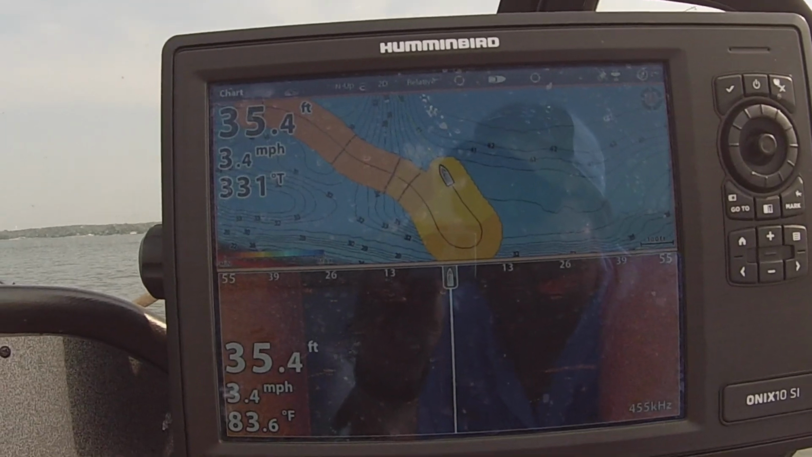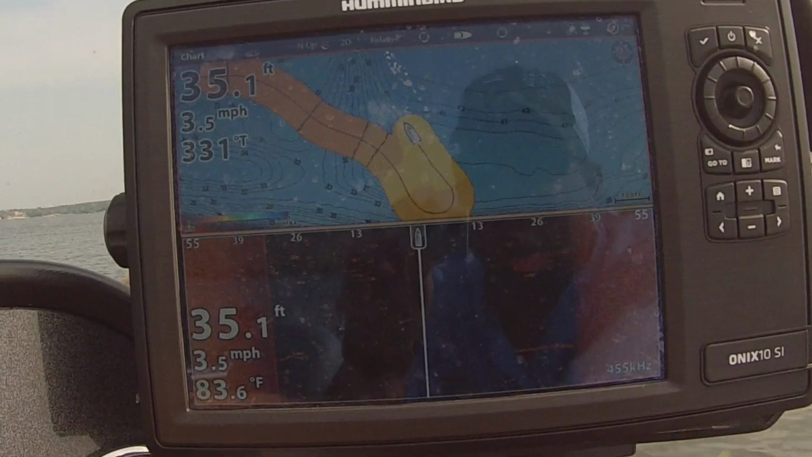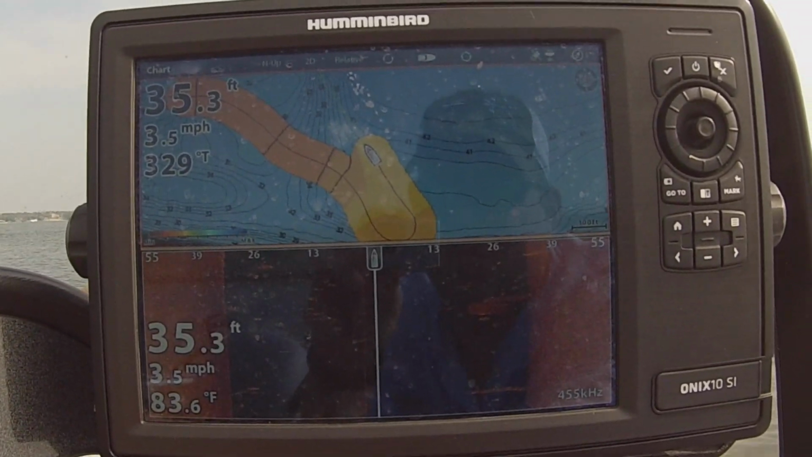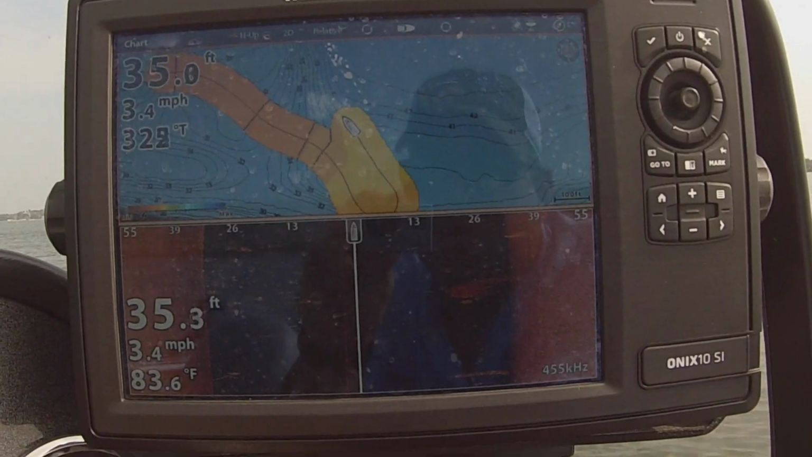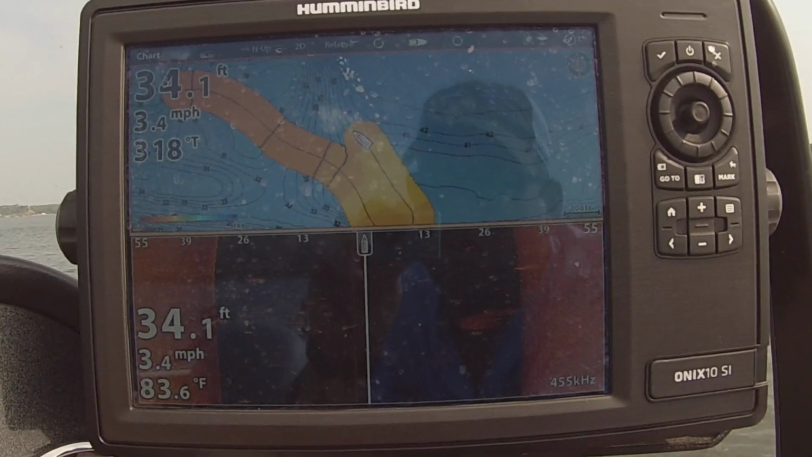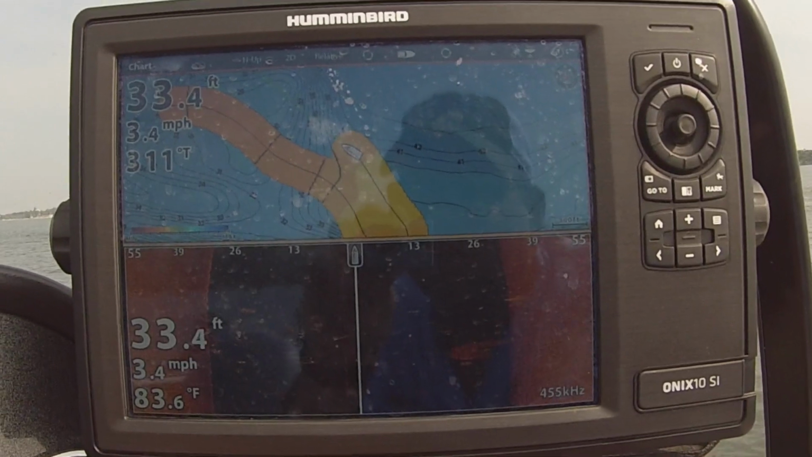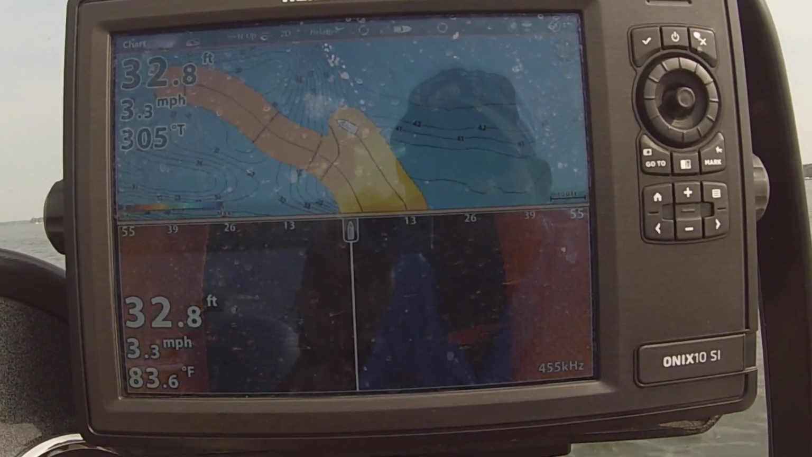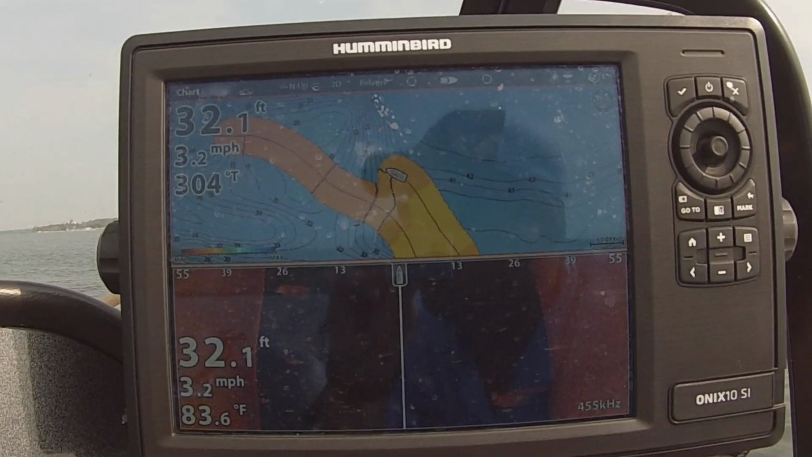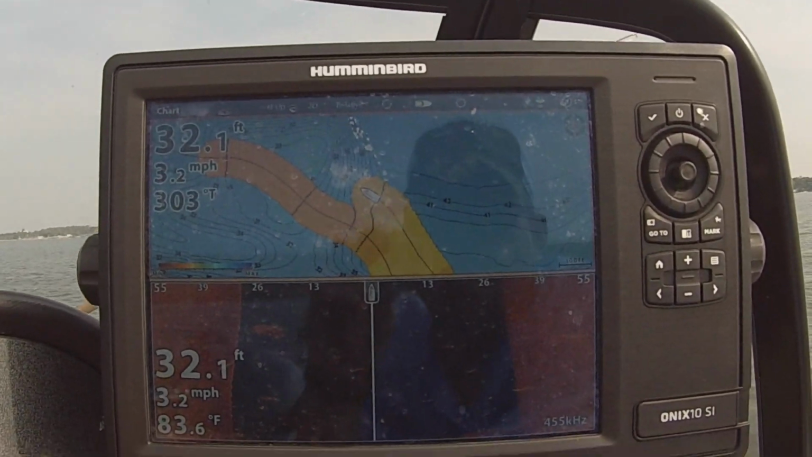You can continue to use your sonar. You can continue to look for fish on down imaging, side imaging, 2D, whatever you want to do. And that Autochart Live will update that map real time while you're driving over it and give you all the updated contours and elevations and everything that's down below your boat. You can scan a really small area, or you can go in and make multiple passes and really scan a larger area and update that map.